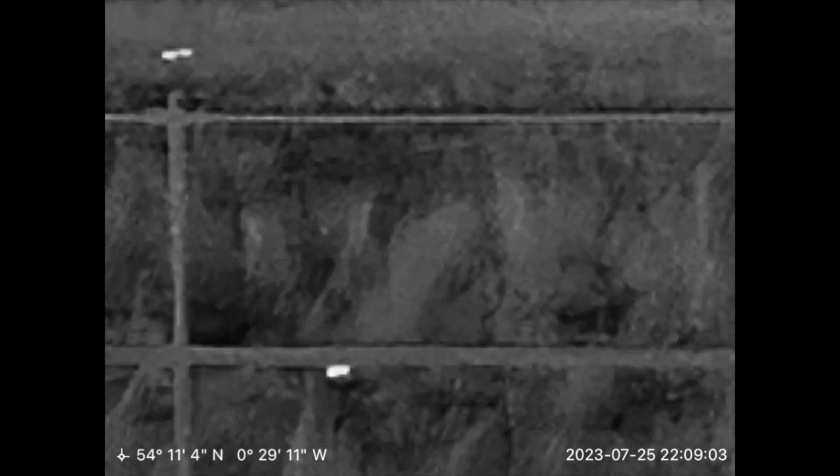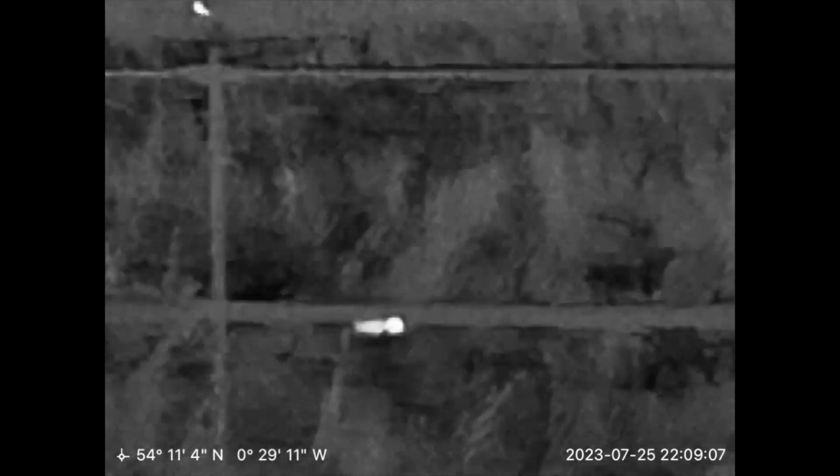So I mean, I can't really see it. Oh, there's another one. Let's see if I can get a bit closer. It's got to be about 30 yards or so away. But it's in long grass, so we're looking through quite long grass. Up. There we go.